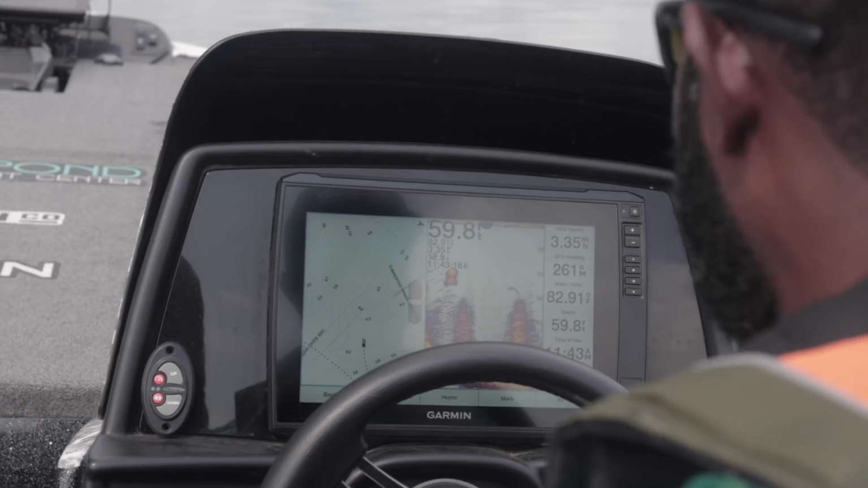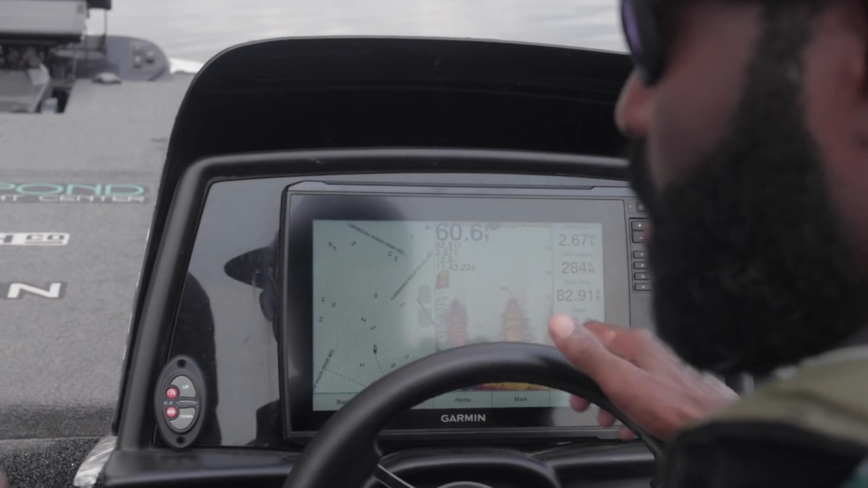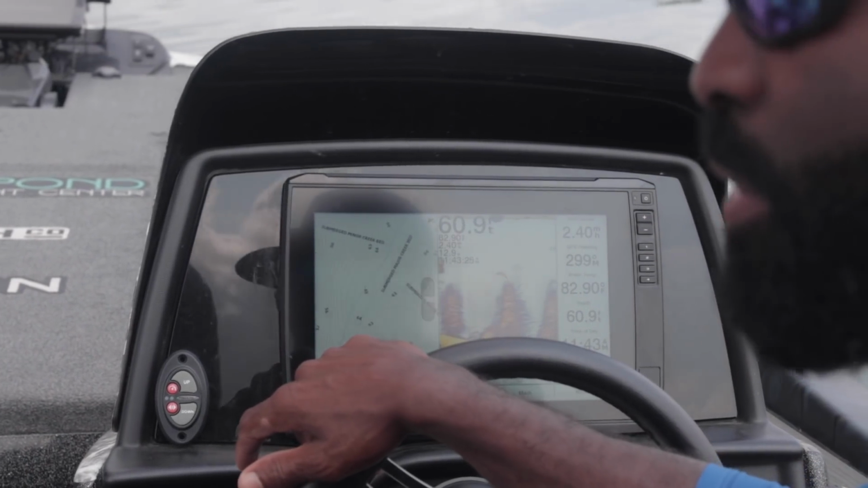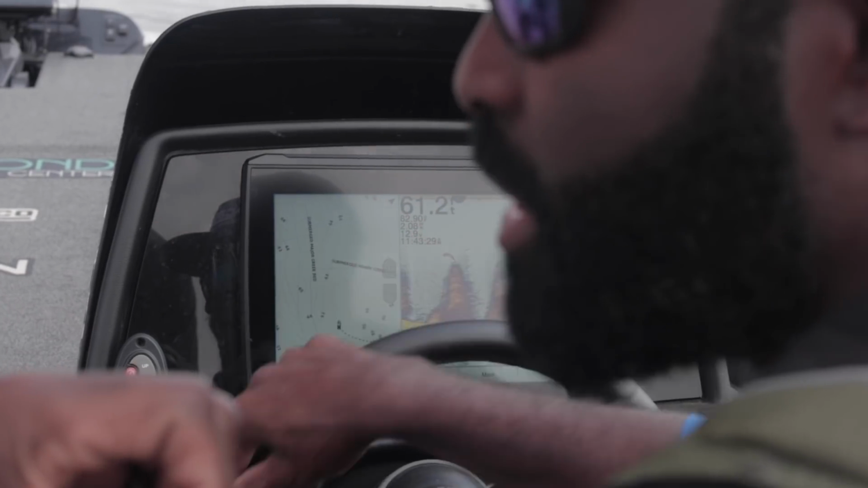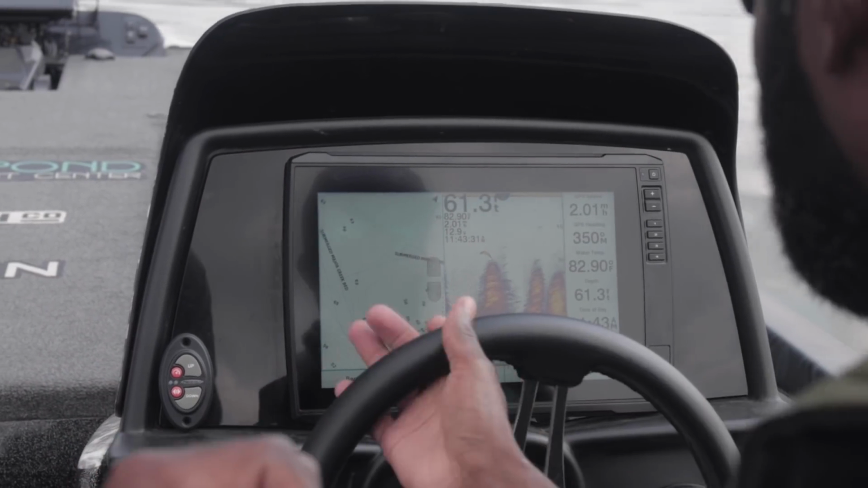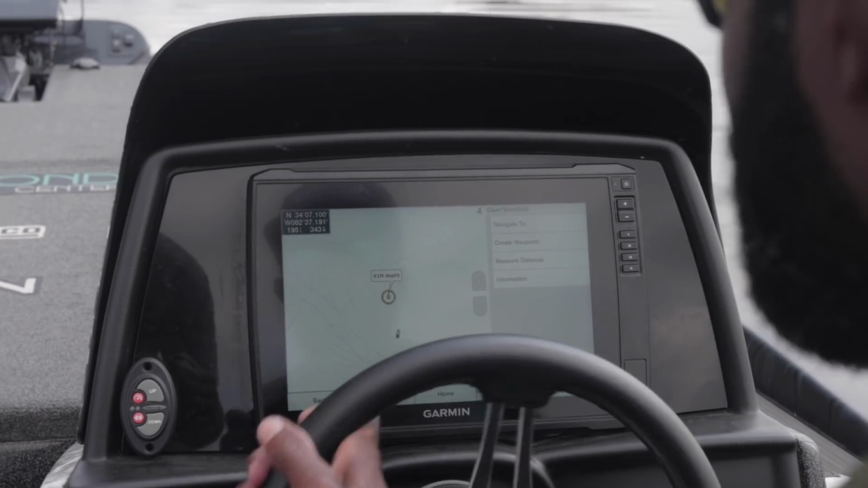So we're going to do that right now. There's a point right here, and I'm going to idle down each side of it. What I'm going to do is, since we have 2D sonar, I'm only looking under my boat right now. My transducer is back there at the motor. I'm only looking at my boat. I'm going to come up over here on my mapping, right?